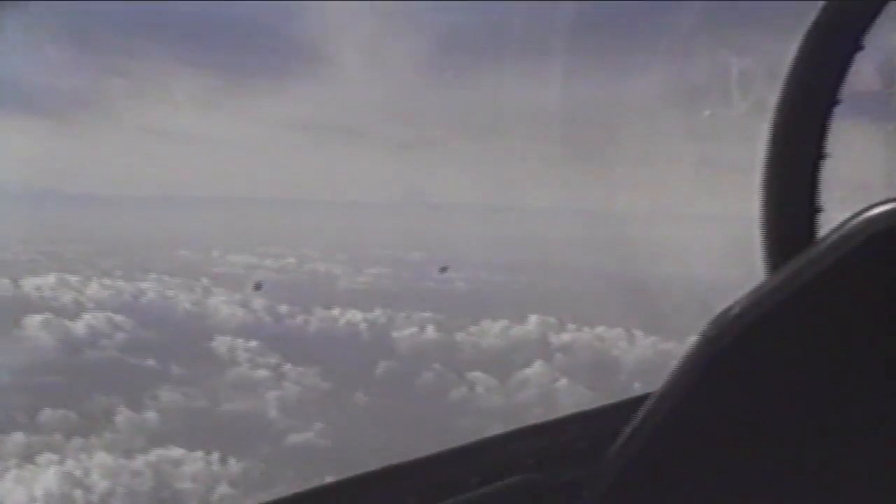Okay, F-16 on top. Opposite heading. F-15. Tally ho. Sorry, F1. Roger that. There's F4s also higher. Shannon Mile, you breath to the south. Copy that. Offset right.